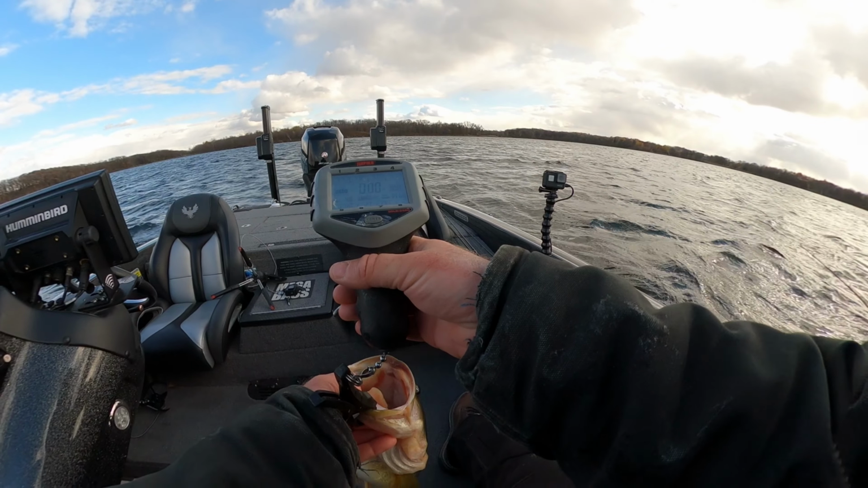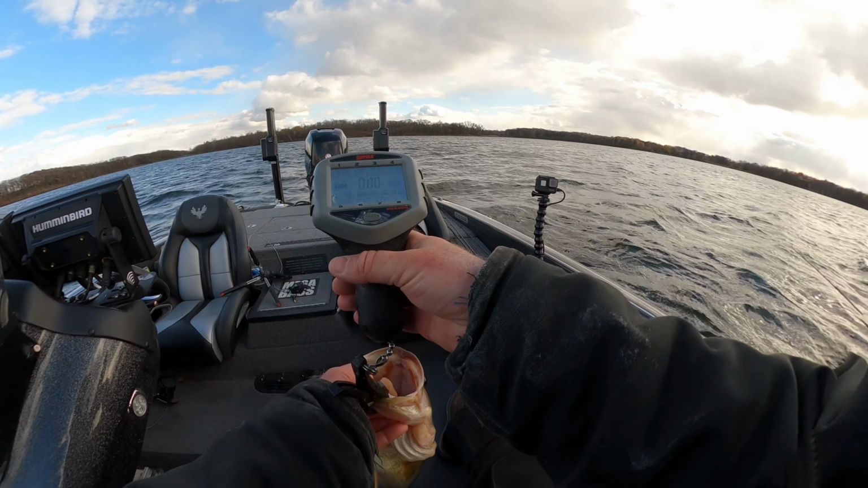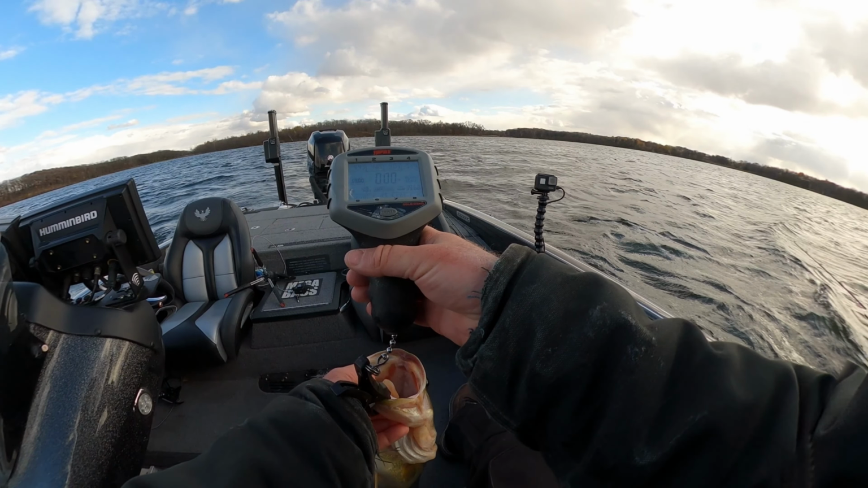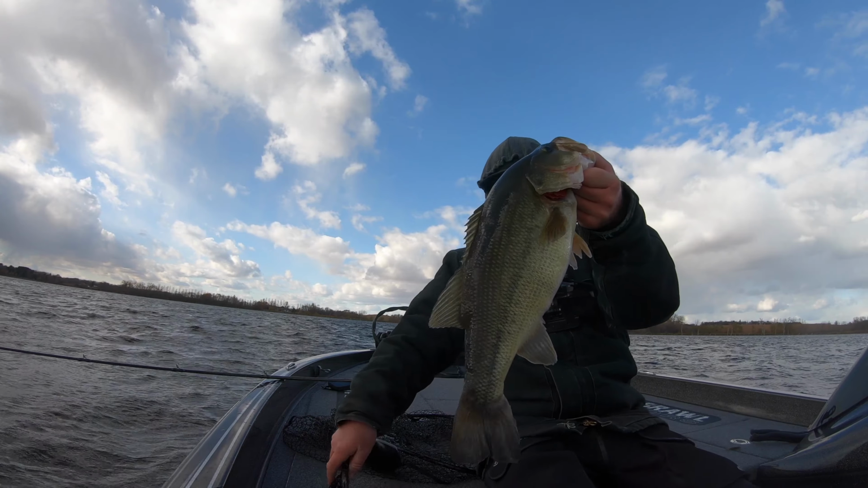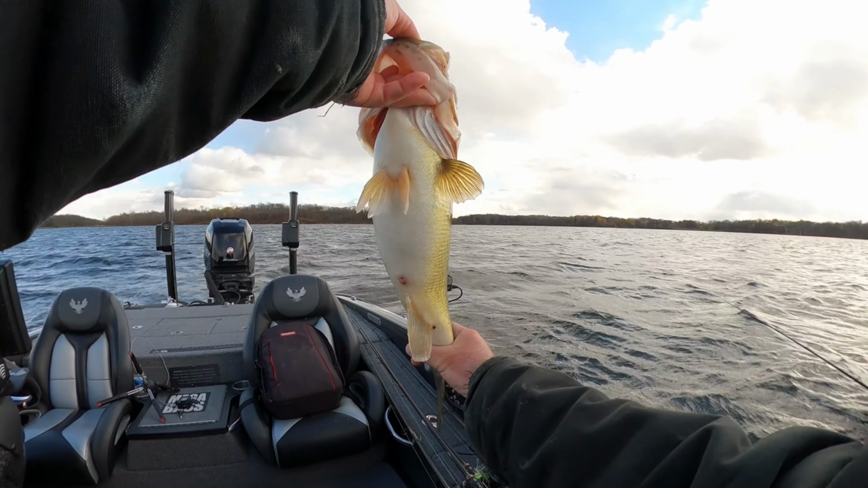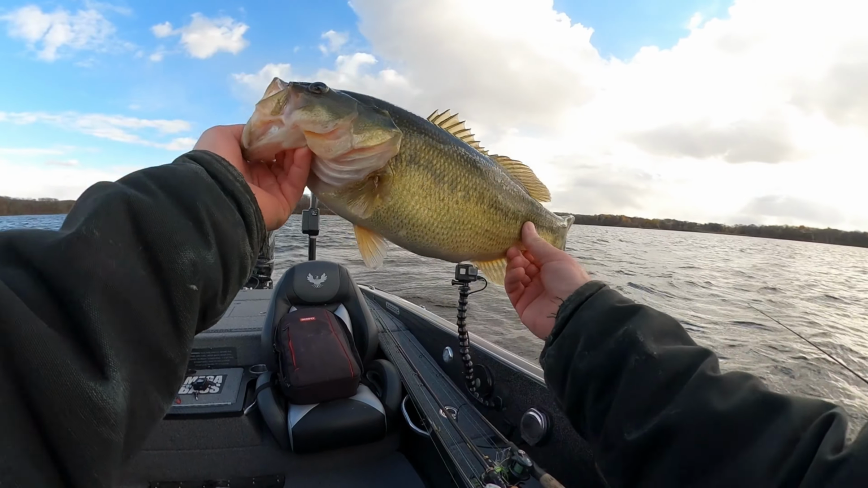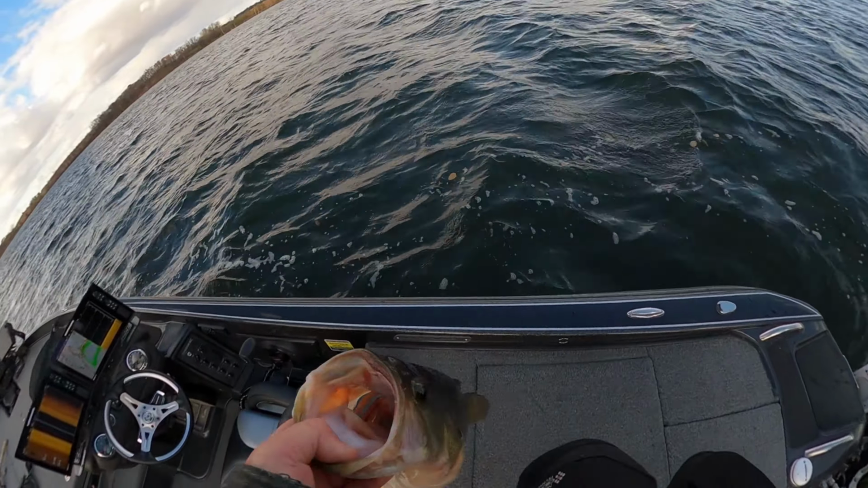So a 566 and a 507 back-to-back casts. Almost, well, it is 10 3/4 pounds of fish on 2 casts. Crazy. It's all because of the thickness there. Straight up nuts.